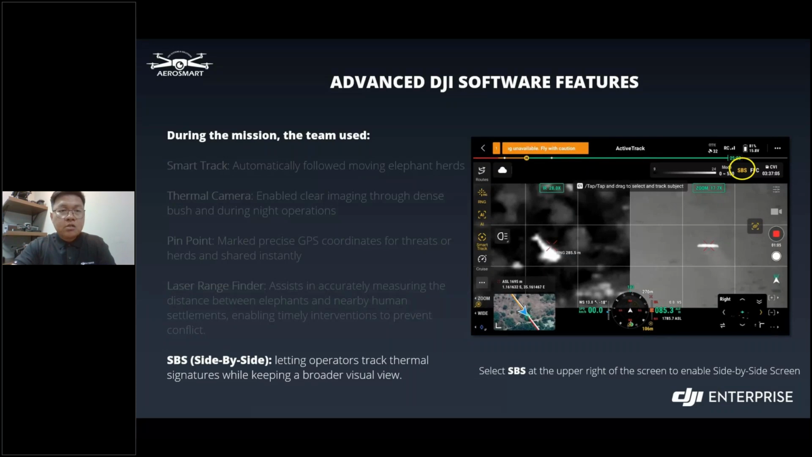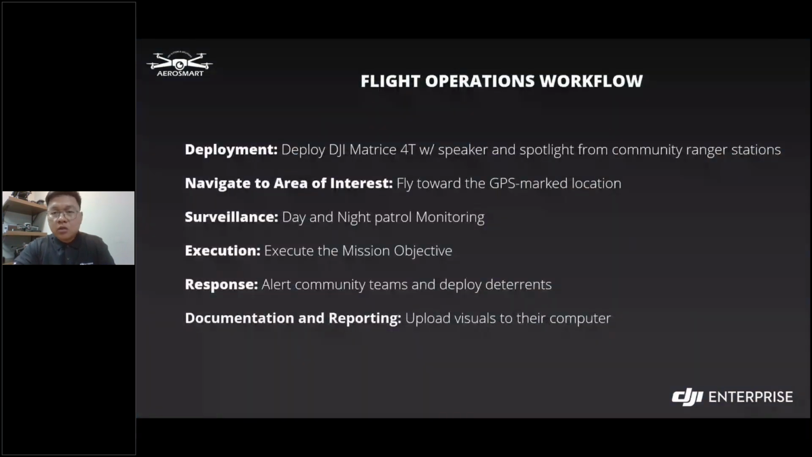So here, the flight operation workflow to just give you an overview to discuss on my next slides as well. So I'll show you what is the workflow we're doing. But first, let me share a workflow video that the team had done on the mission from Kenya.